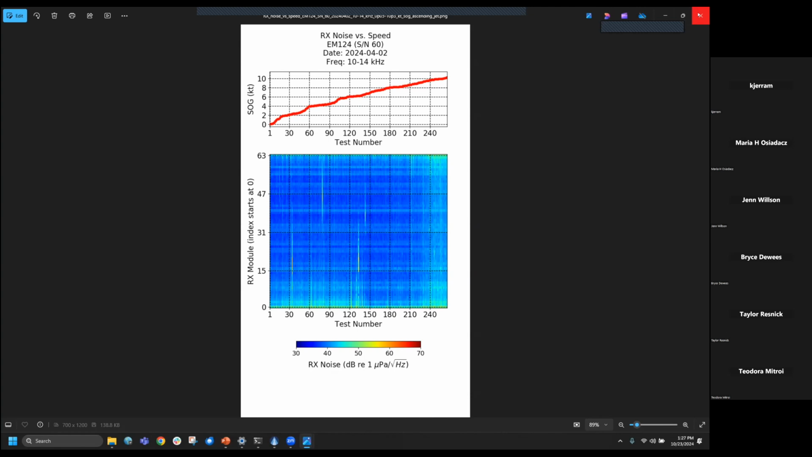Yes, go to the wiki, look at the directions on how to collect the RX noise testing versus speed or versus swell direction. We have a separate test for that. And those instructions ask you to do that in the deepest, calmest water that you can find. So to Robbie's point, if you do this test in shallow water, you're going to hear a lot of reverberation off the seafloor, and your overall levels will probably be much higher.